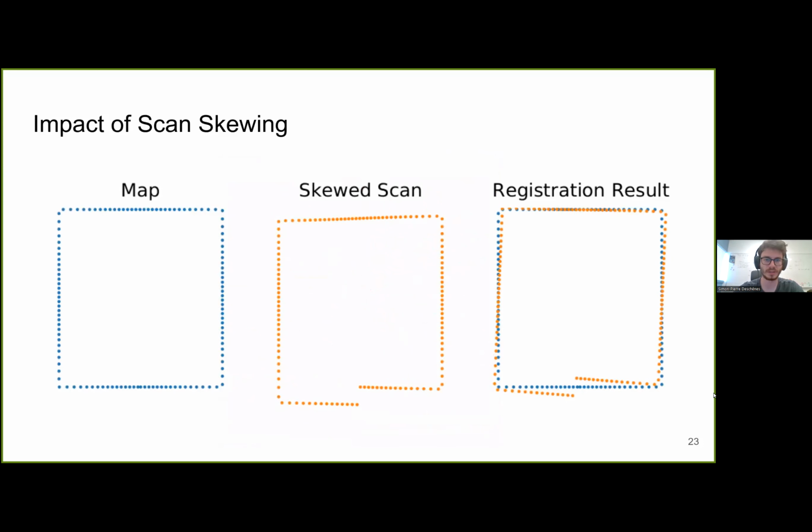And here we can see the impact of scan skewing on registration algorithms. Since the registration algorithm will try to minimize the alignment error between the two point clouds, the skewing error will be spread throughout the whole point cloud. And so, as you can see here under registration result, the left and right walls are not aligned properly.